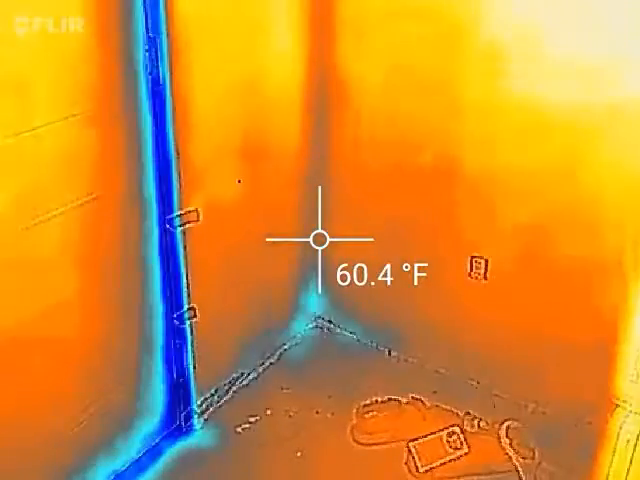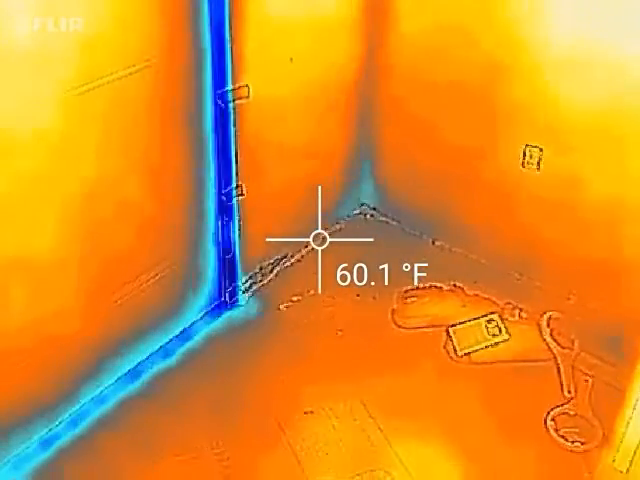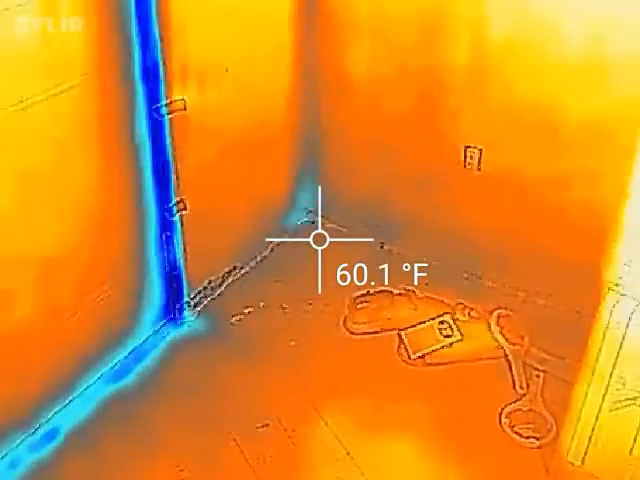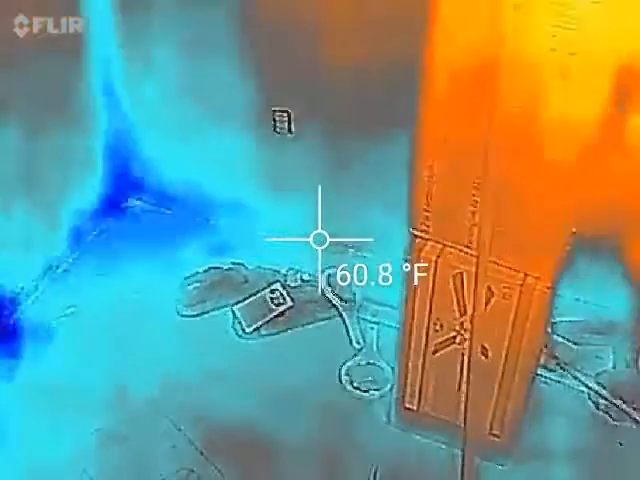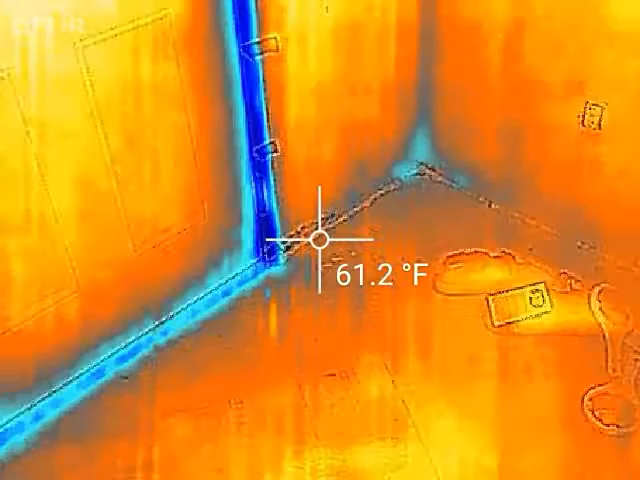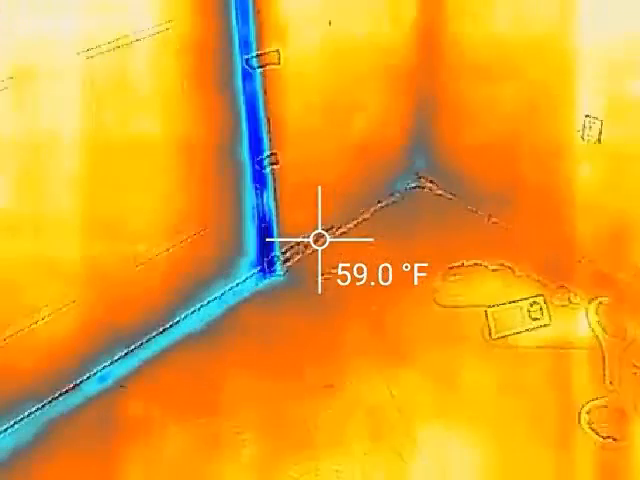Anyway, that's it for now. Things are going well. This is a great tool. I'm really happy with it. It's helping and motivating me to get this stuff sealed up, because it's cold. This place has been 50 degrees inside, and that's just too bloody cold because it leaks out. It leaks out the heat so much, or leaks in the cold, depends on how you look at it.